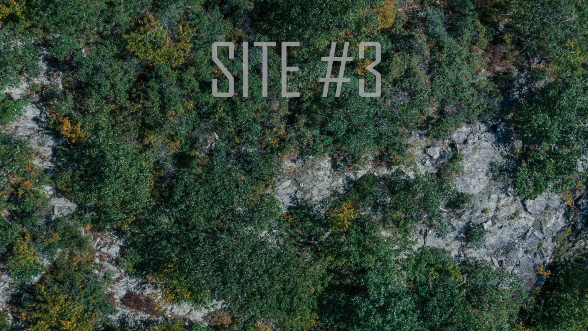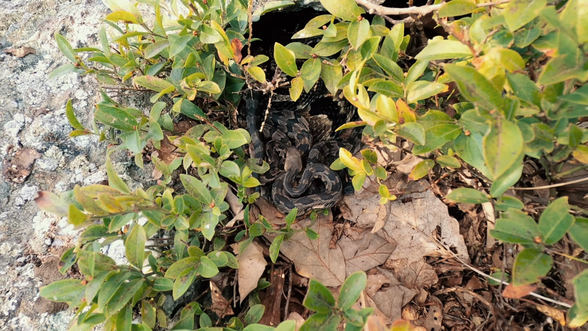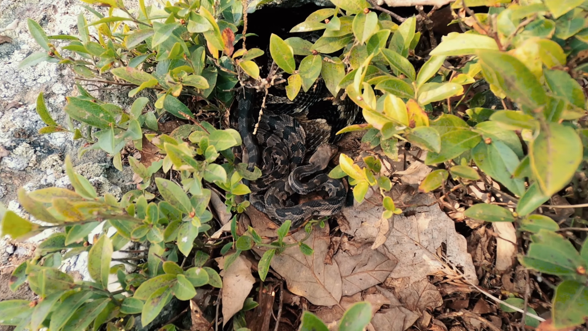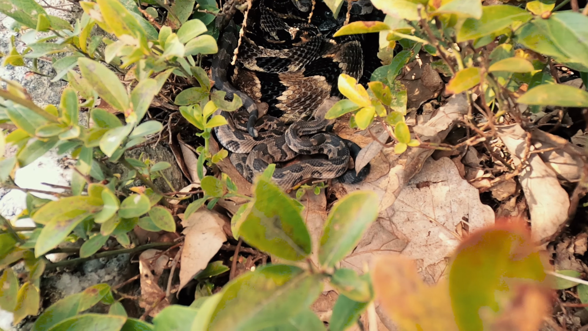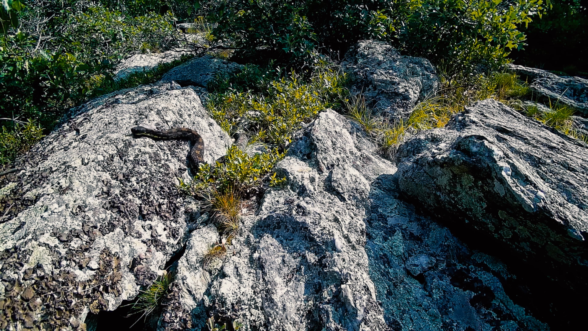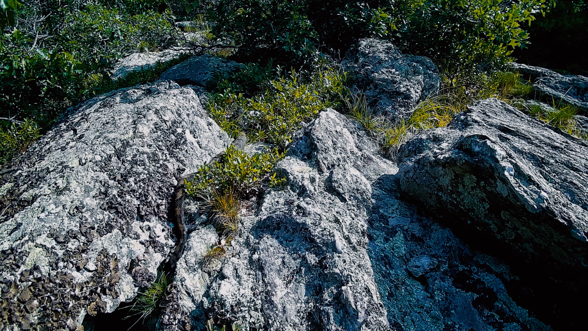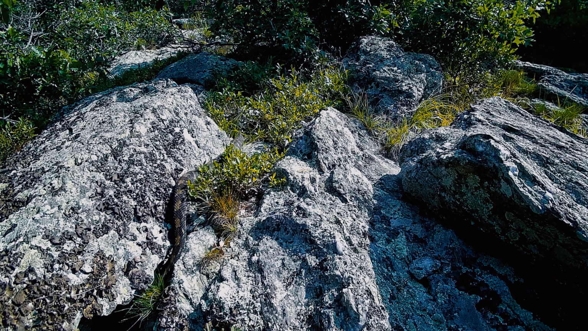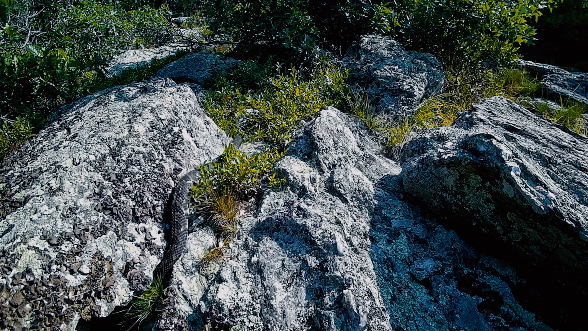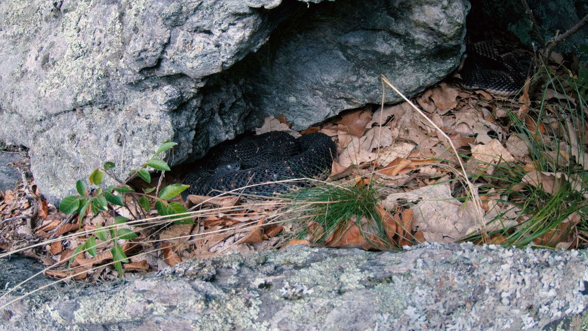Okay, on to our third site. Overall at this spot, not too much noteworthy footage to share. There were several gravid females at this site which successfully gave birth, but the mums and babies barely showed up on the trail camera. What we have here, however, is likely a male timber, searching for any receptive females. So even though this is a birthing rookery, it is also a basking area for receptive, non-pregnant females that will make occasional summer visits to bask, especially while in shed.